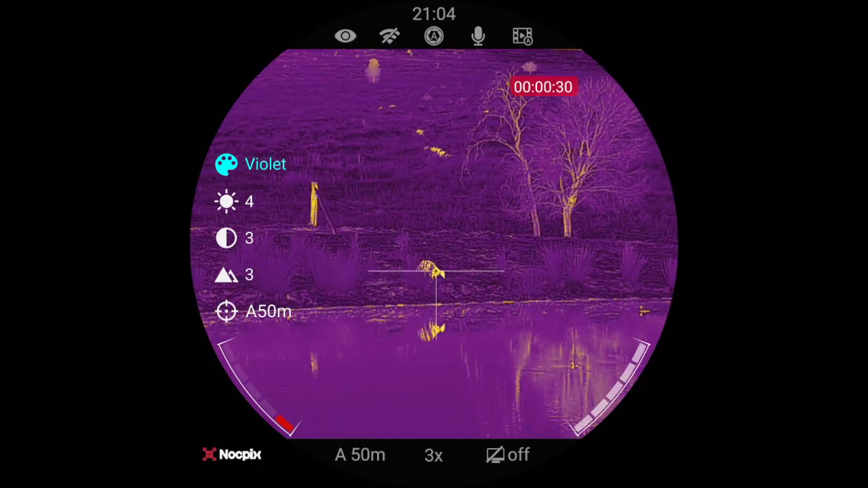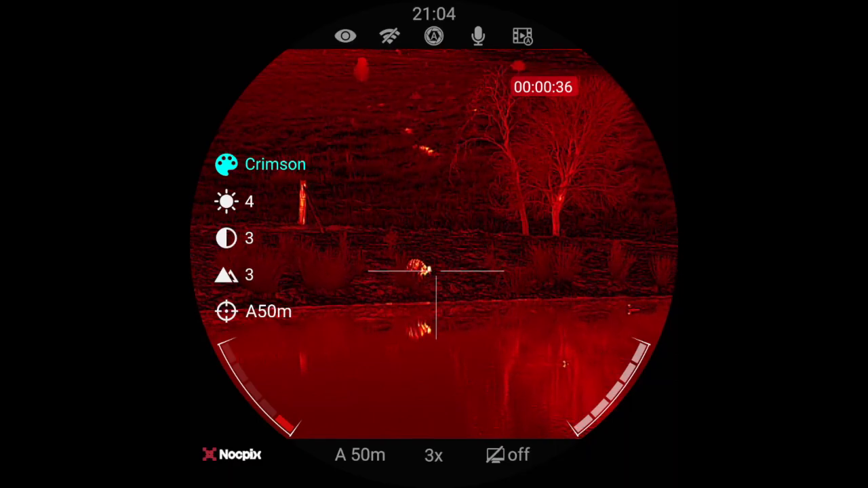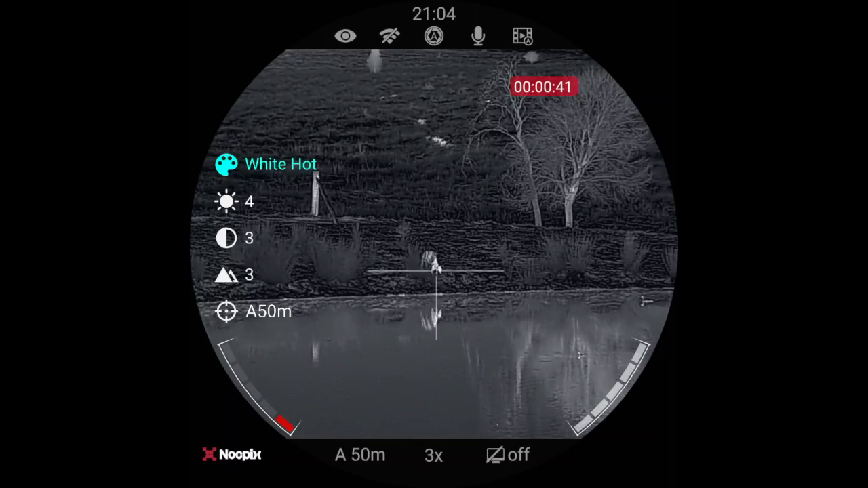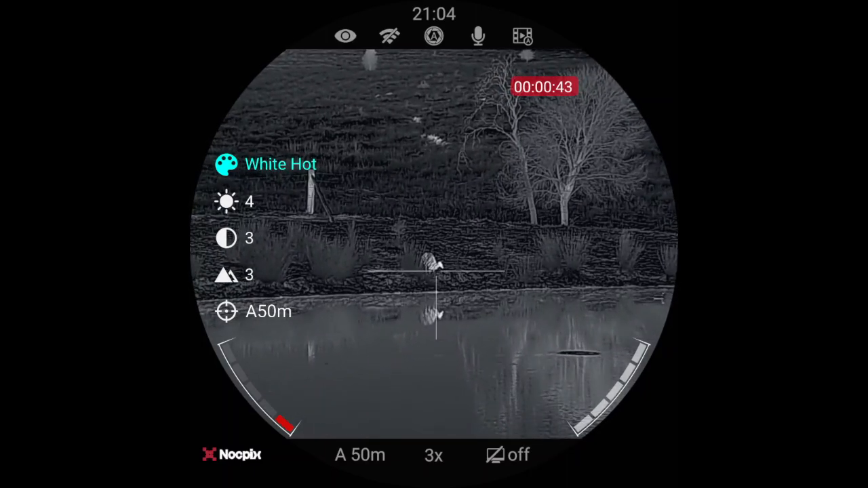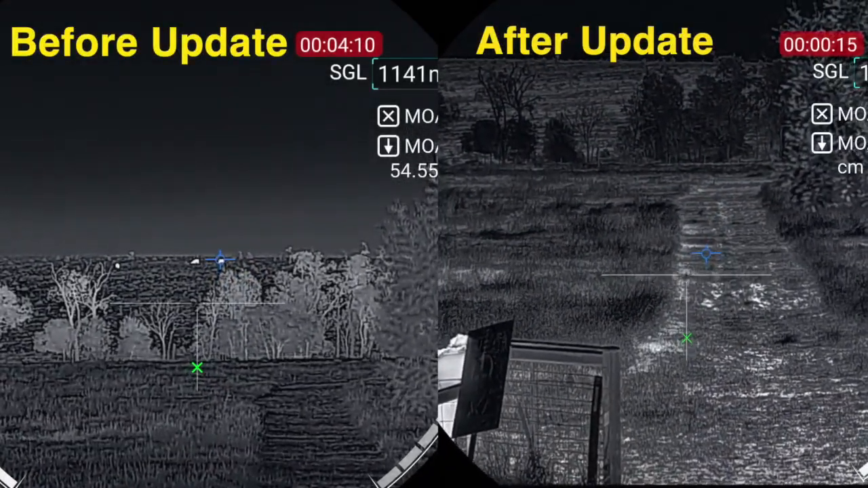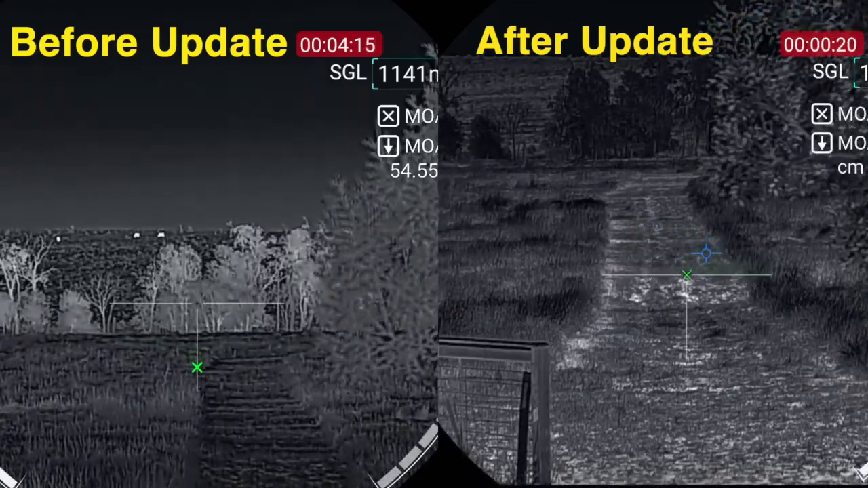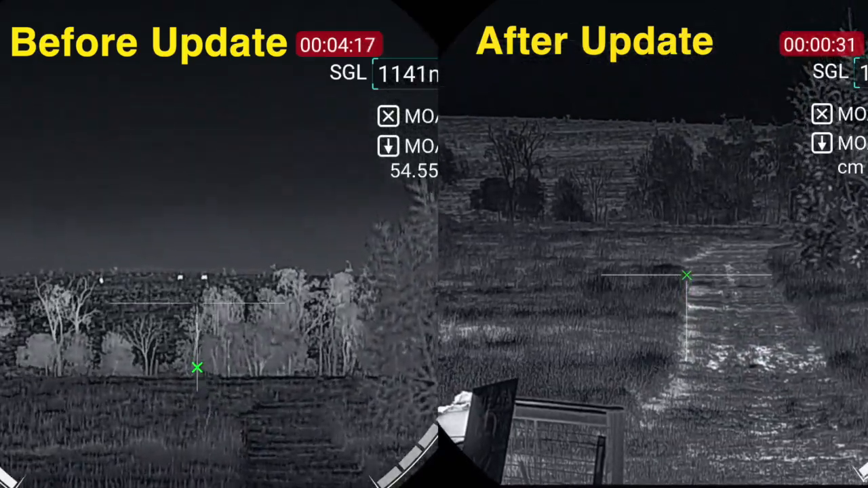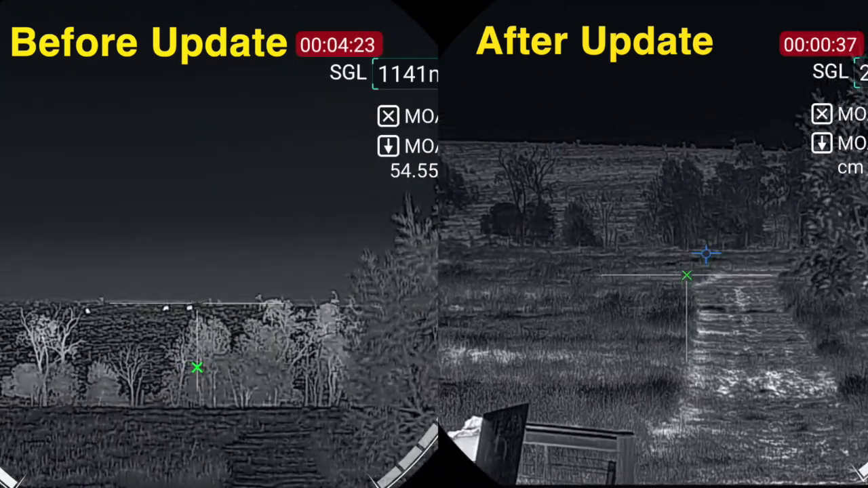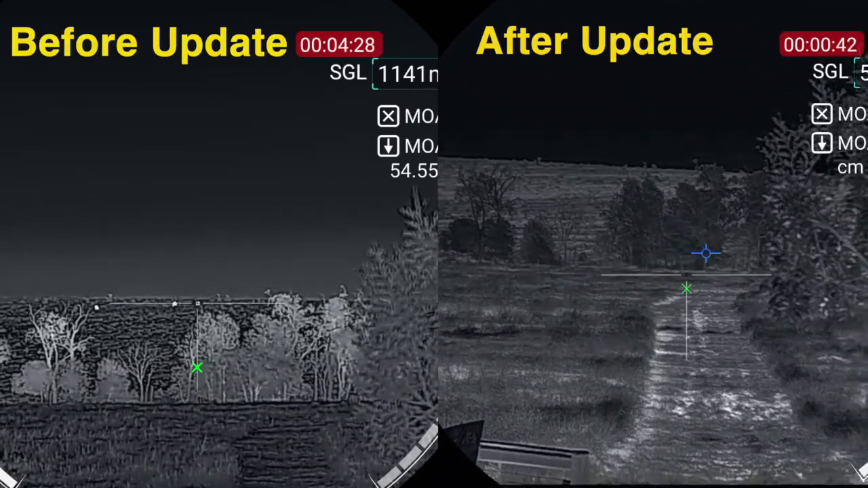So overall, it is a really nice scope. Since I filmed that video that I showed you before, they have done an update on this scope, and they fixed a few of the issues, like the crosshair in the ballistics calculator being too thick, so they've narrowed that up nice and fine. They've taken such a contrasty look off the screen, so they've made it a bit more natural looking as well, and a few little bug fixes. And the Wi-Fi connection was a bit dodgy to start with, and now they fixed that as well.